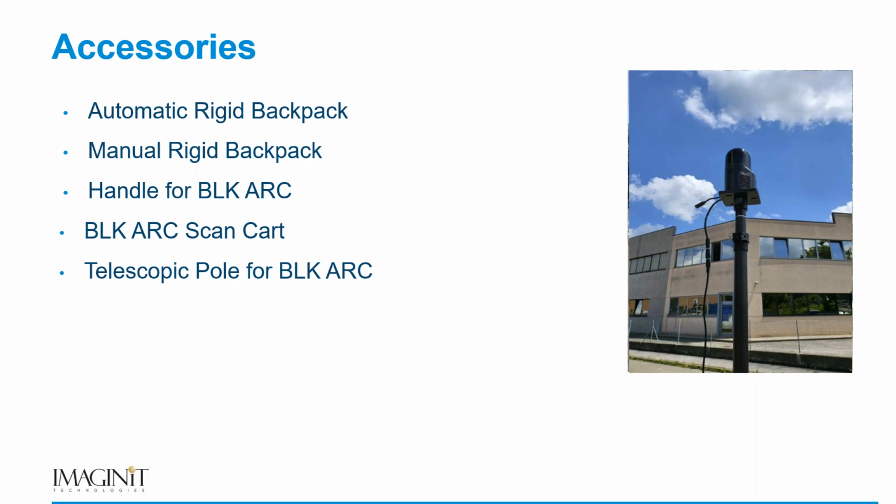Somebody asked me the other day, why would you ever use a telescoping pole? Valid. Where would we use it? Well, if you think about it, let's say I've got a multi-story building. That telescoping pole, I can raise it up, do some scans up high, lower it back down, do some scans low. I'm getting better elevation in my scans.